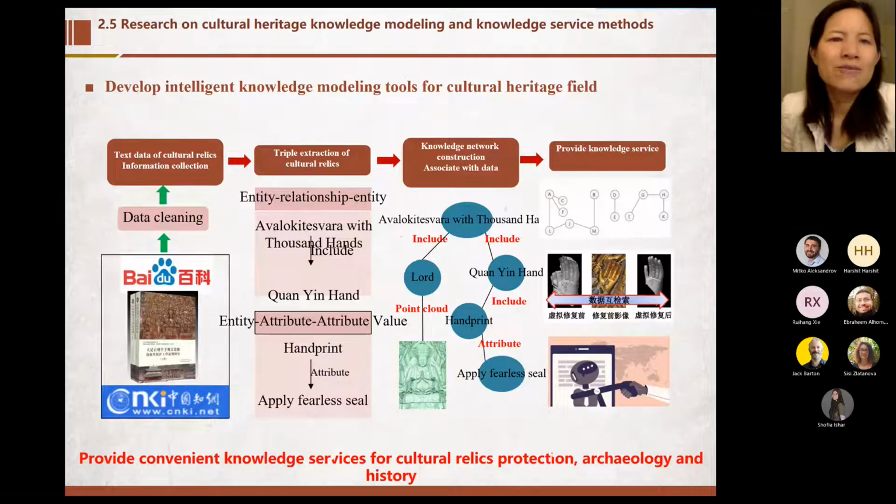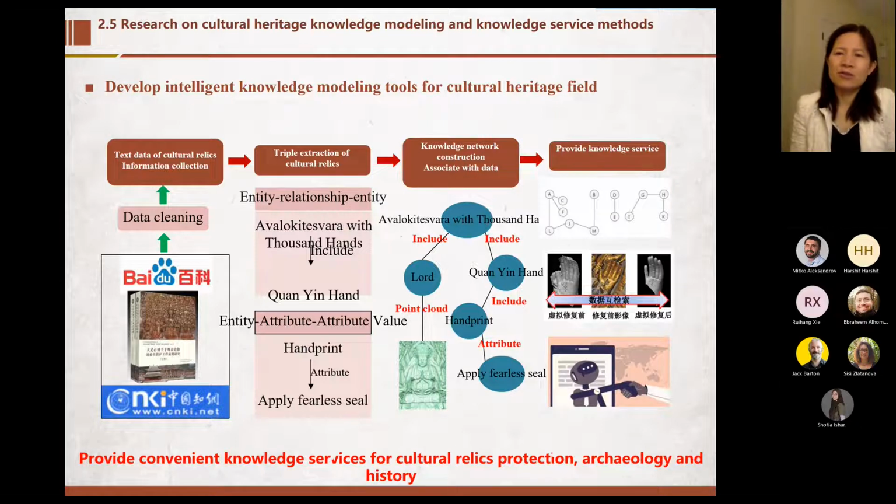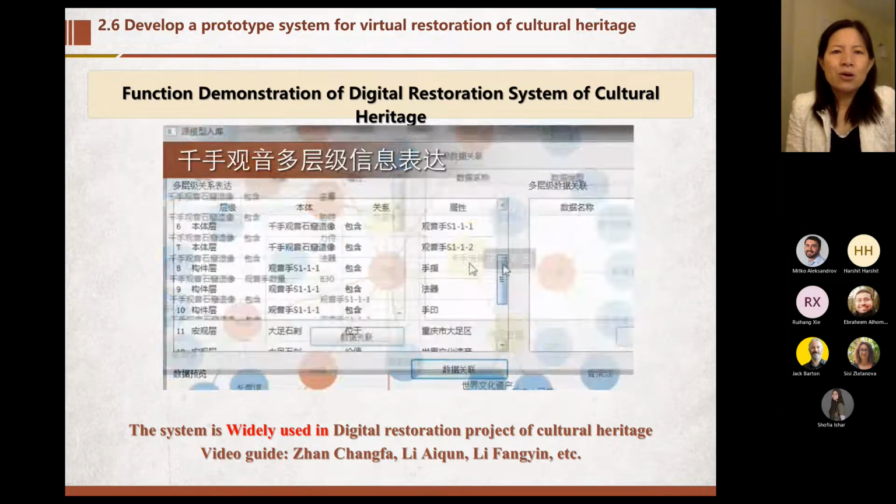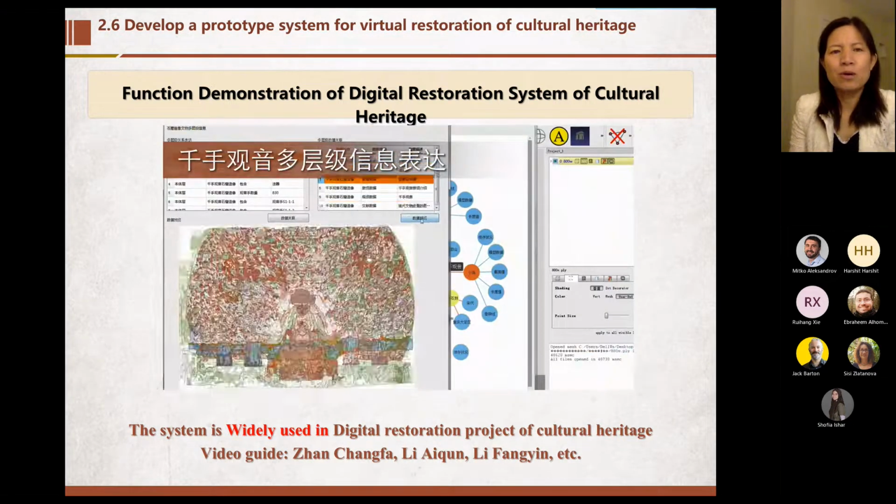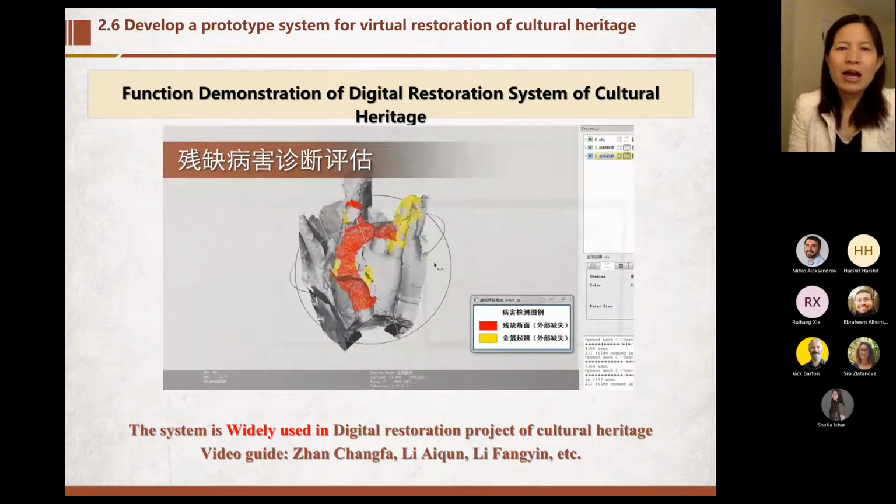We also developed some intelligent knowledge modeling tools for the cultural heritage field, and these tools are very useful for people who may not know how to get the knowledge model, and they are very easy to use. We also developed a system for the virtual restoration of cultural heritage.